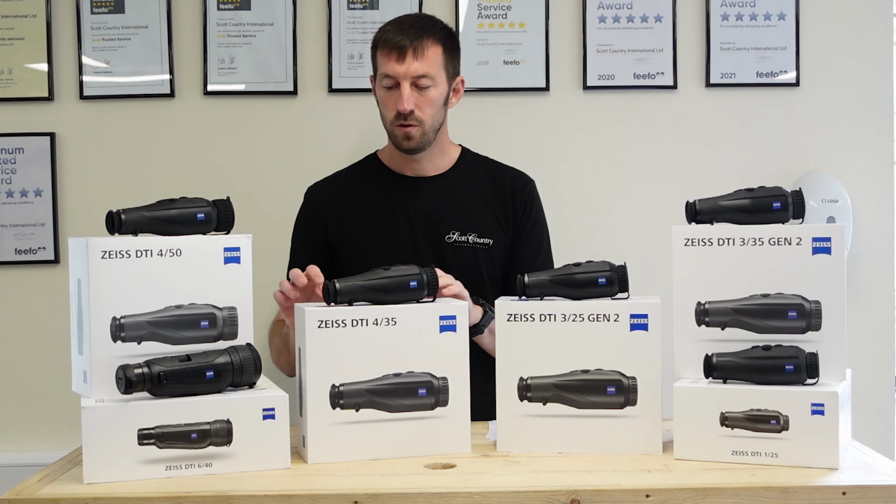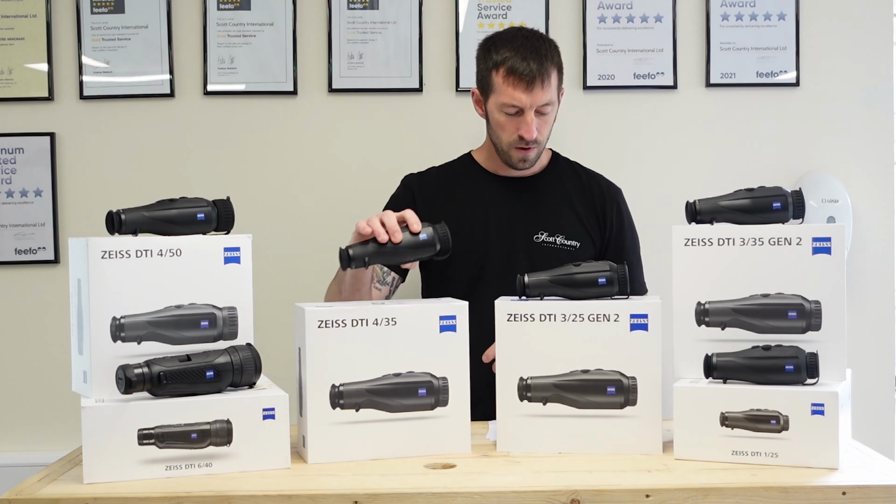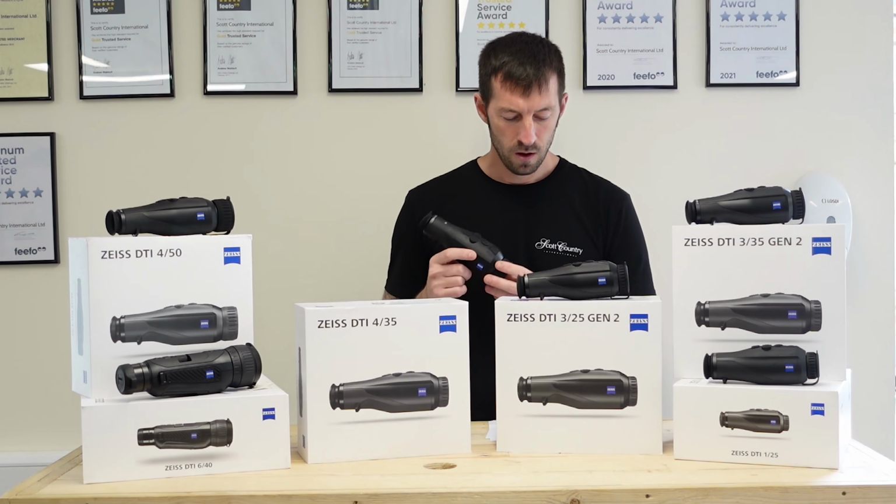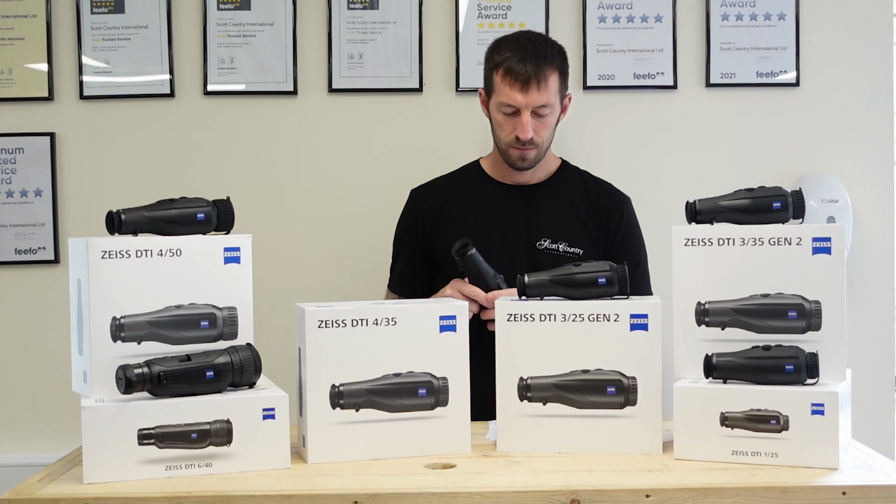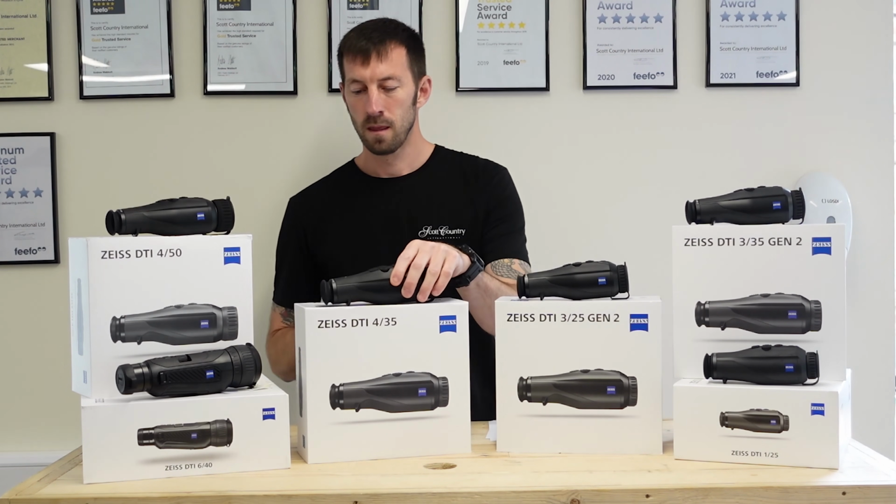Then we're going to move on to the higher end, so the 435. And what you're getting with the 435 is a 640 by 512, 12 micron, sub 25 millikelvin NETD, with an 1845 meter detection range, with a 35mm focal length, ×2 to ×8 digital magnification.